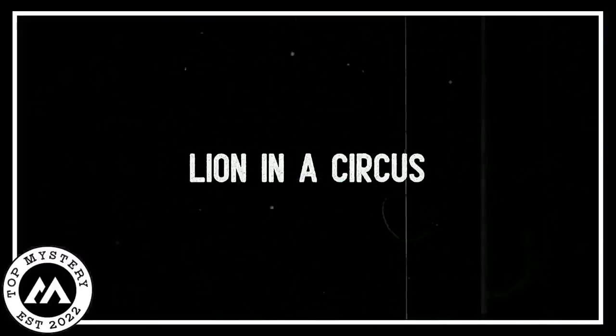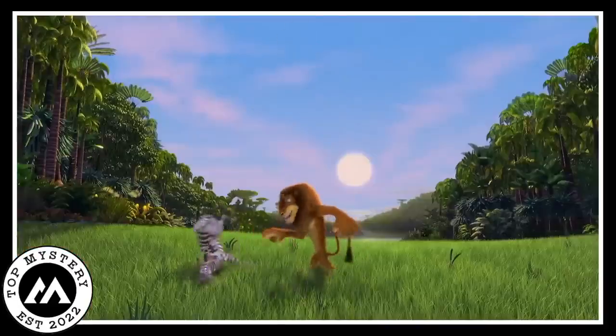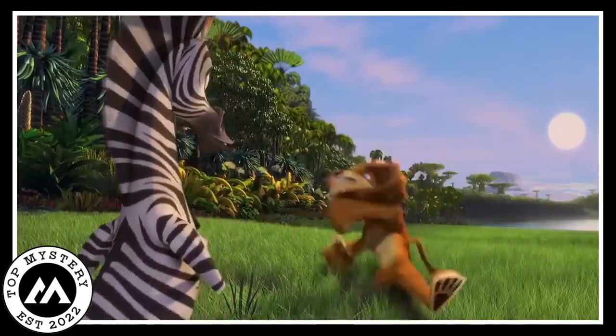Lion in a circus. I'm sure all of you have seen Madagascar, the movie where Alex the lion used to perform different stunts in a zoo to gain the attention of its spectators. A similar kind of video is circulating over the internet, where a lion stunned many observers with its cunning and vicious move.